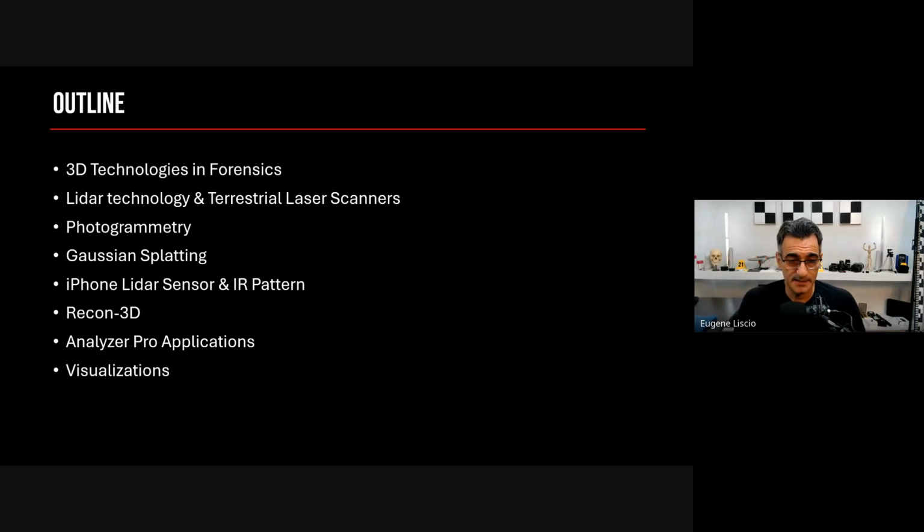What I have planned today is to talk about a number of 3D technologies in forensics. Part of the reason I want to talk about things like LiDAR and photogrammetry is that Recon 3D, the technology behind it, is actually two technologies fused together, and they help each other to get really good data, at least from a phone. We'll talk about the documentation part, then the different things you can do with it, so applications in AnalyzerPro, and then the visualization side, being able to present that data, that evidence, the analysis, whatever that might be.